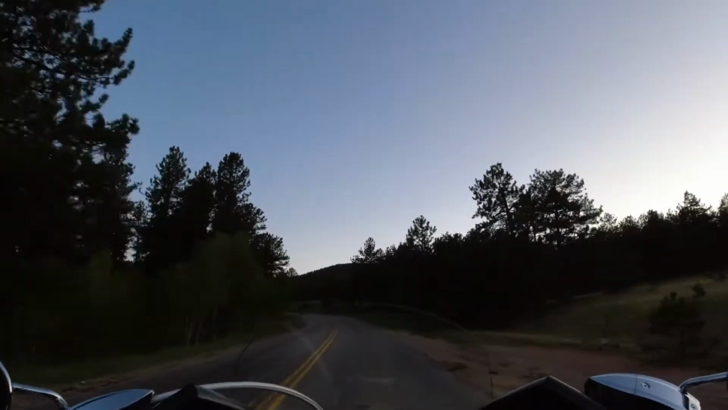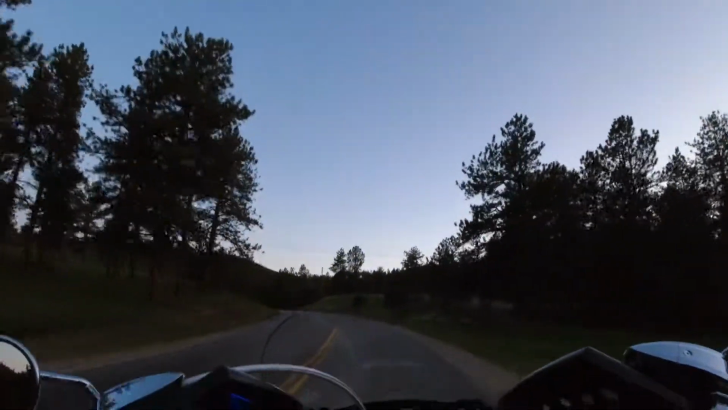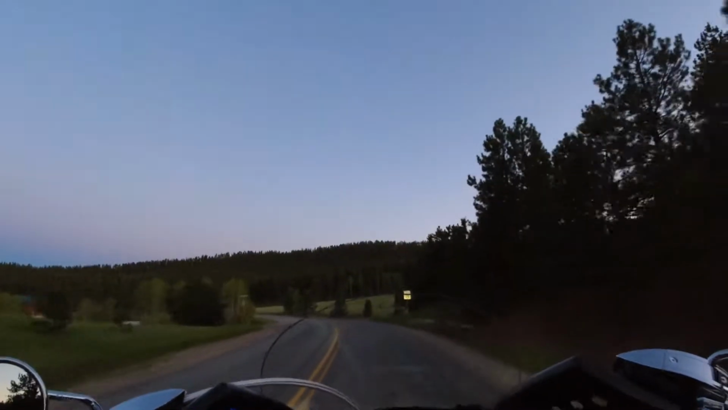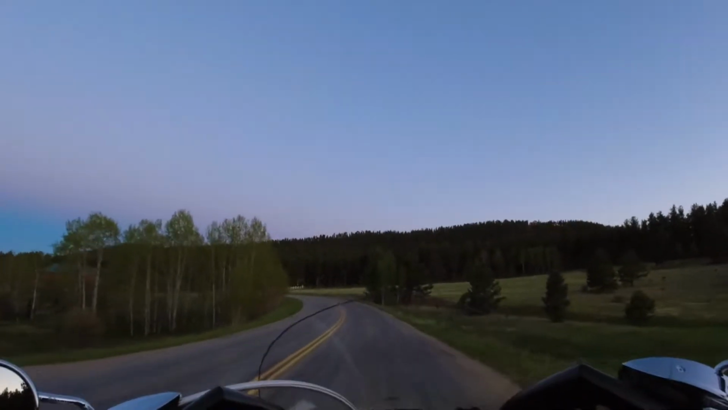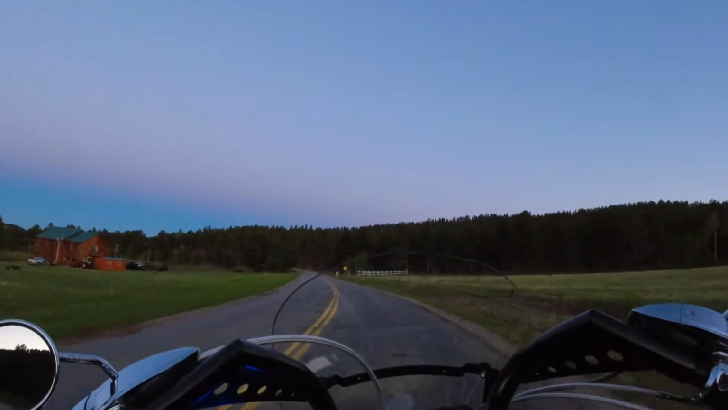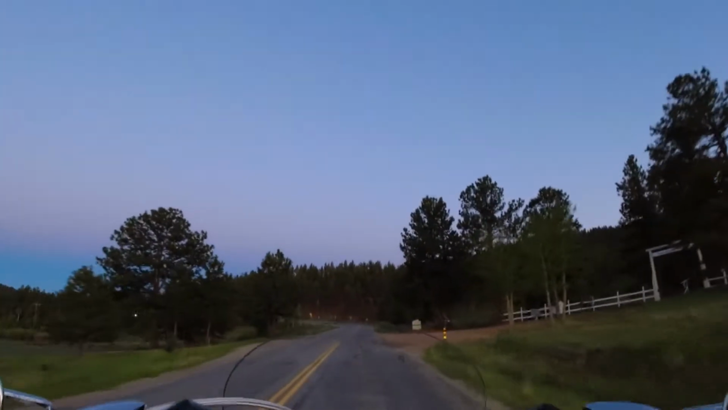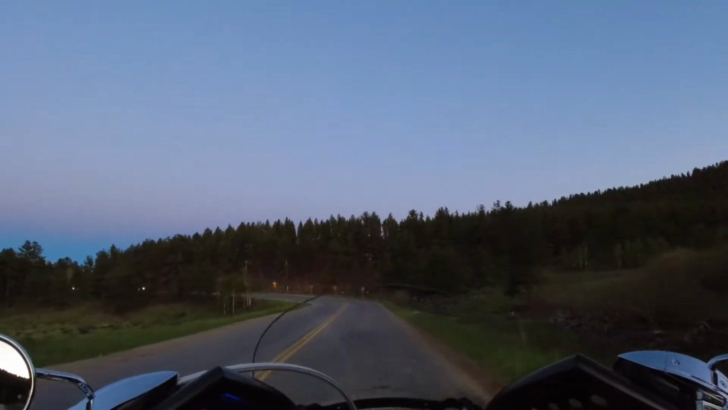Wow, I just came around that corner and it's at least 10 degrees colder right here. It's almost like a cold wall that I just ran into. That is pretty wild. And it's still really cold right here. Down in that valley, it was like 10 degrees warmer. It's usually colder down in that valley, which is kind of surprising. And oh, right here, just switched, now it's warm again. That's weird. That is really weird.